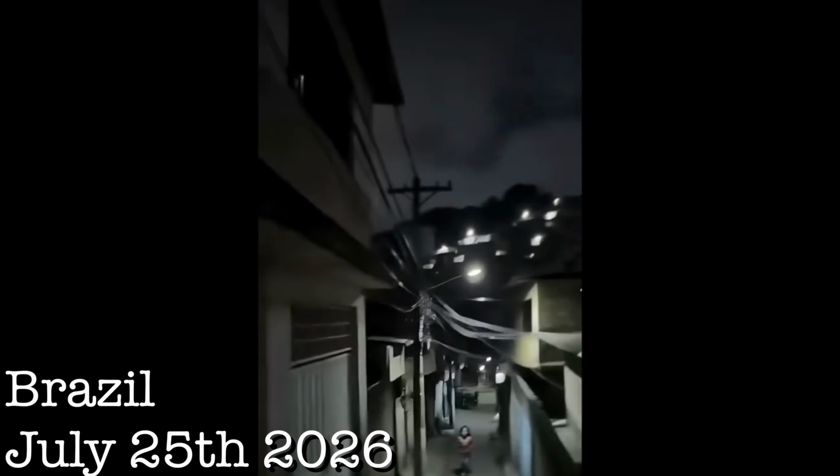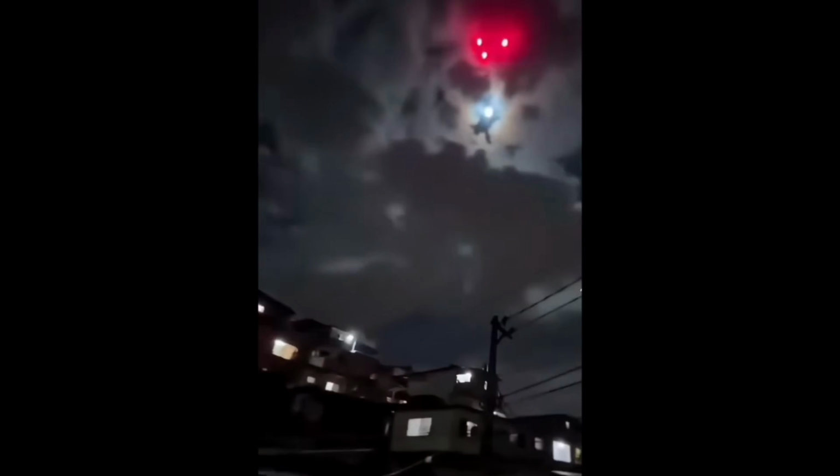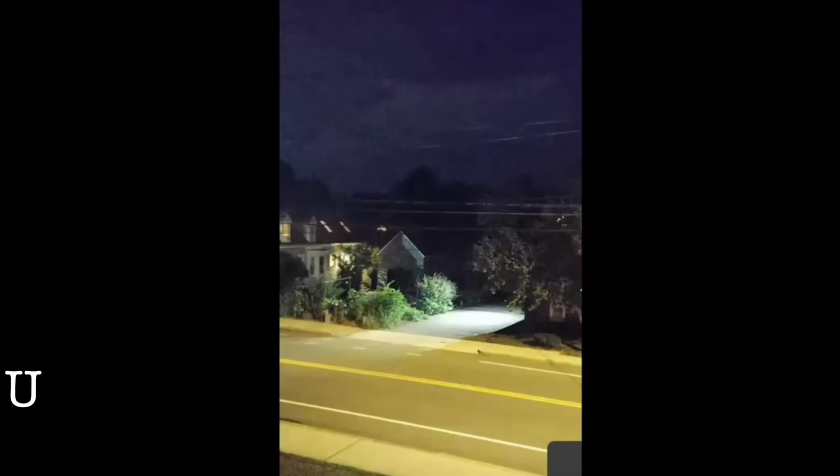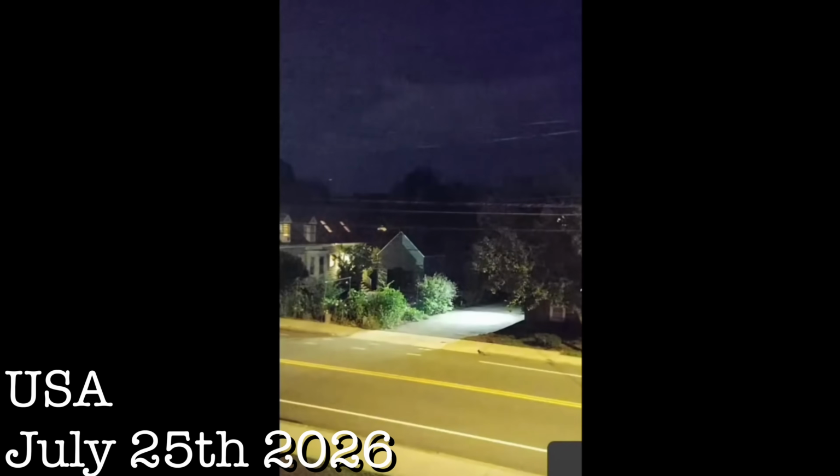Another one in Brazil, July 25th, 2026, where we see these three orbs flashing red in the sky before shooting down a beam. In the video, you can even hear the citizens scream. Stranger still is that something very similar was captured in the United States.